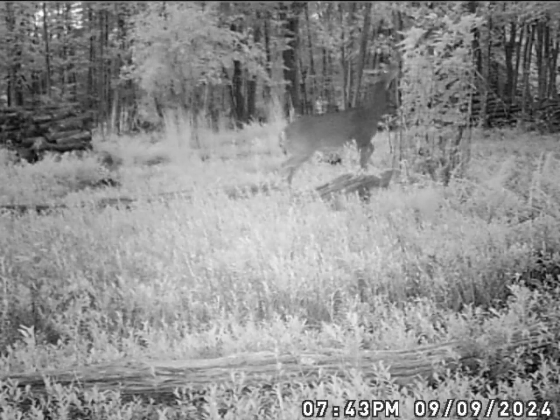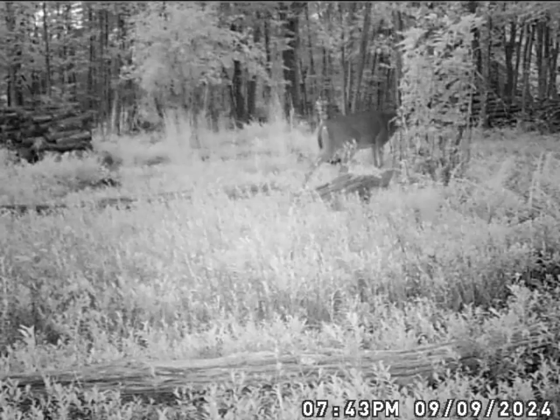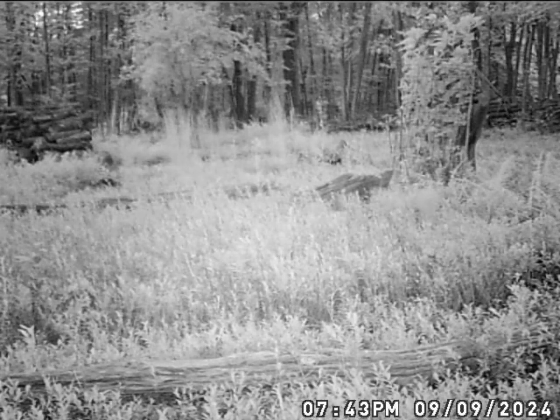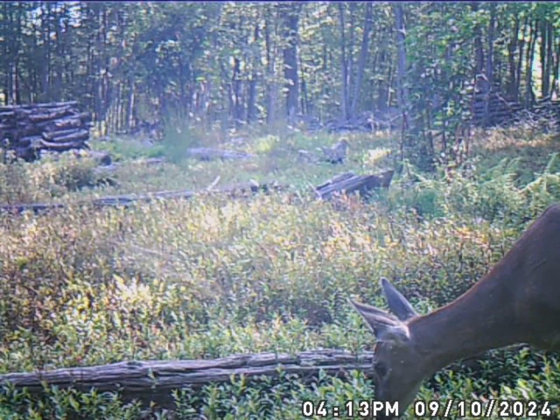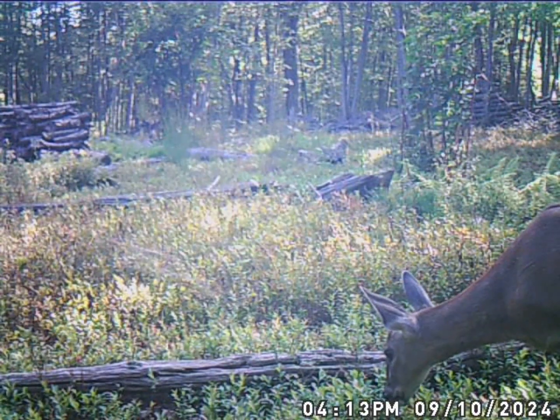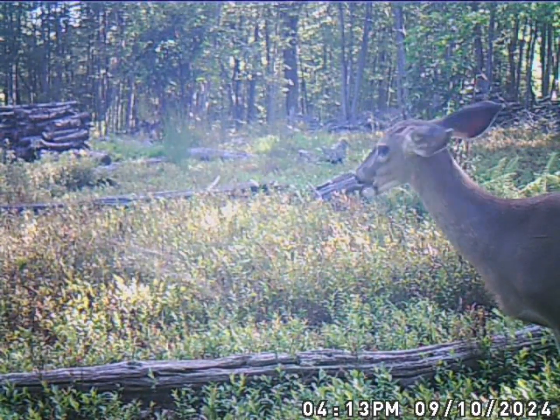And there's that buck out of velvet that looked like he was going to maybe be a 4-point, and it looks like he ended up either a 3 or a 4-point. Looks like he's got three on the one side anyhow, but he's illegal to shoot in Pennsylvania, so it don't really matter. Got to have 3 on one side.